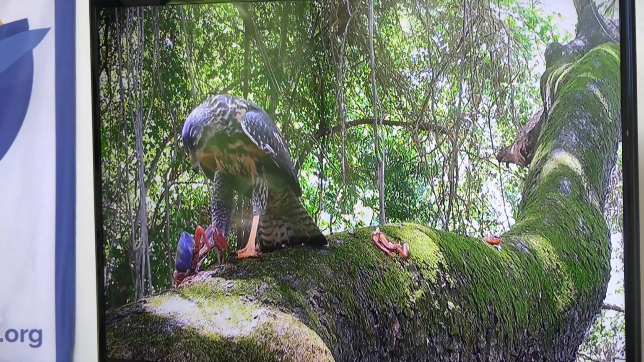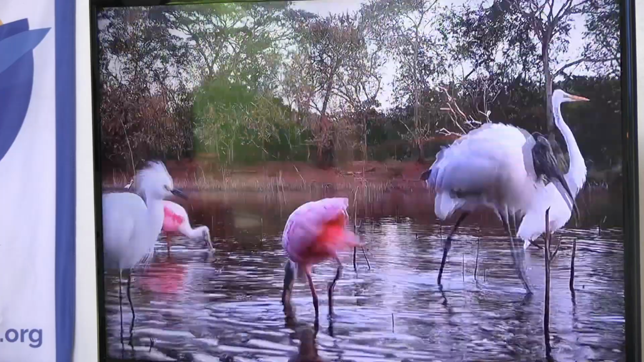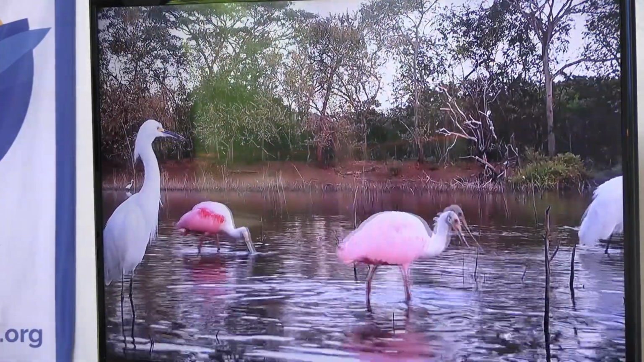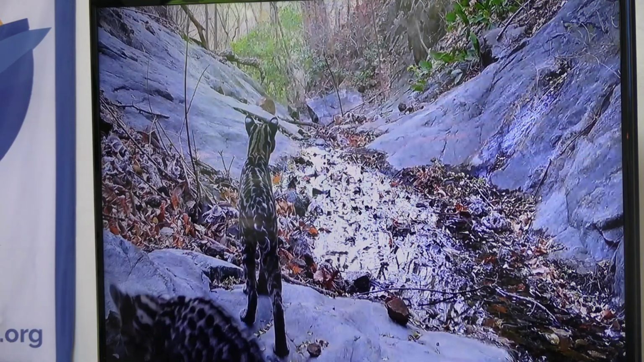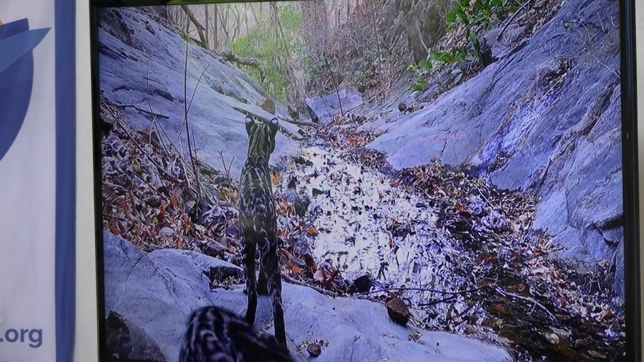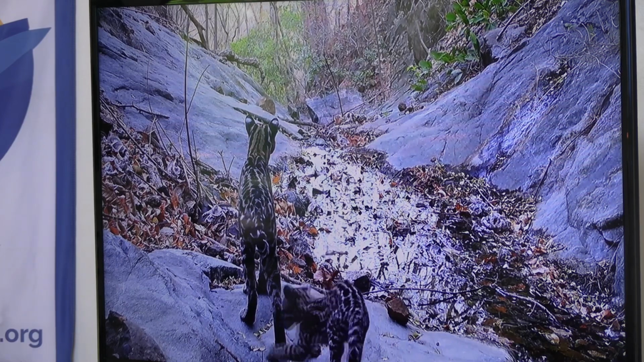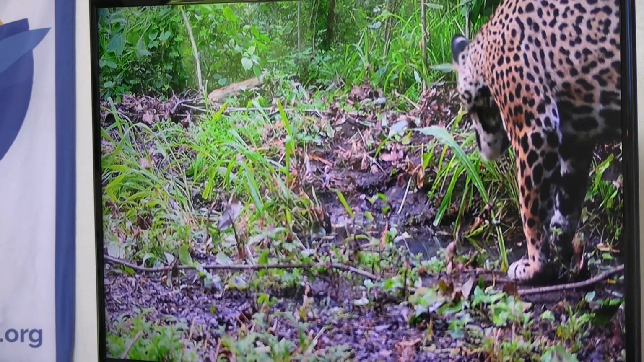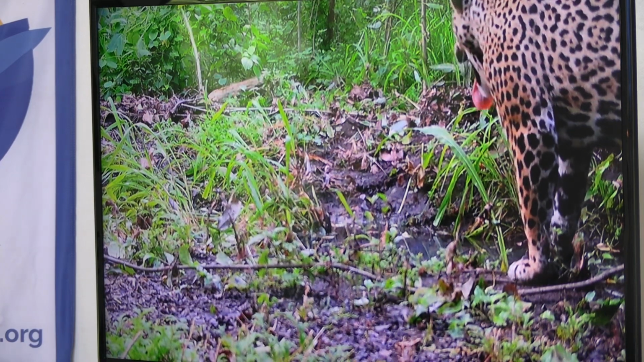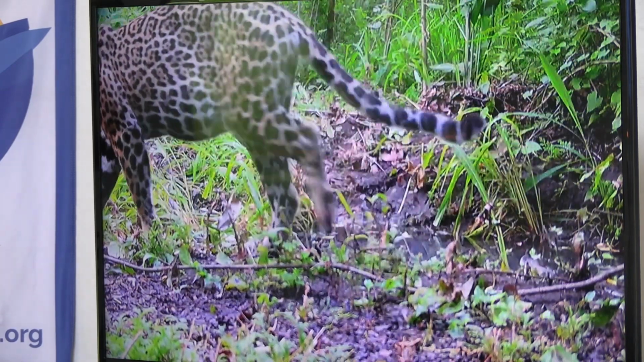Wow. Yeah. This is a juvenile common black hawk. They turn black when they're adults. This is a camera on a stick that I pushed into the mud right at water level there. This one was just a little out of frame, which breaks my heart a little bit, but it's still a good video.